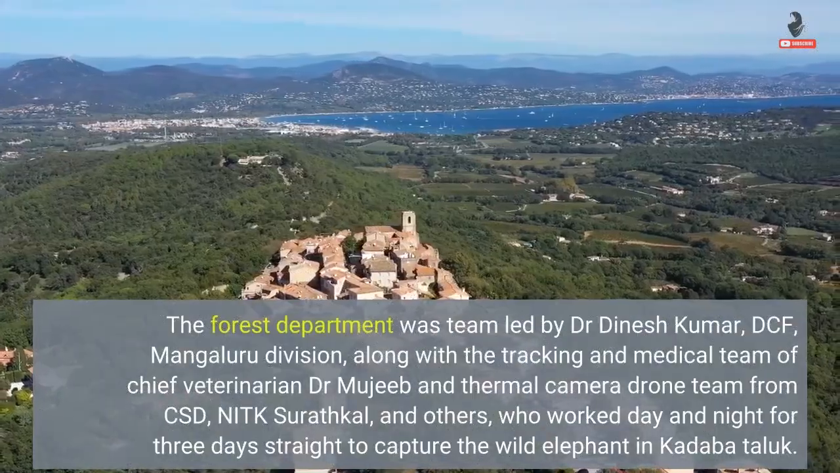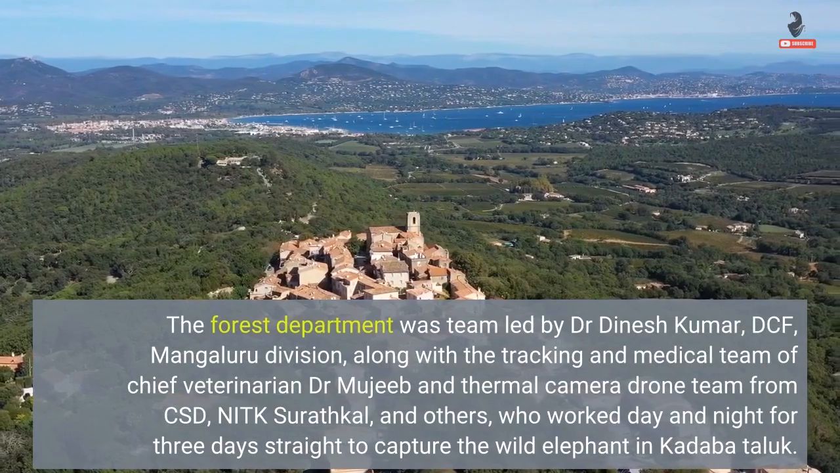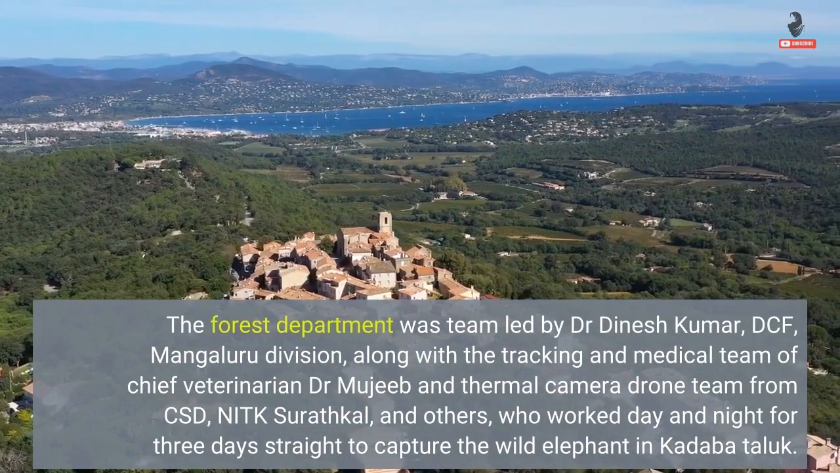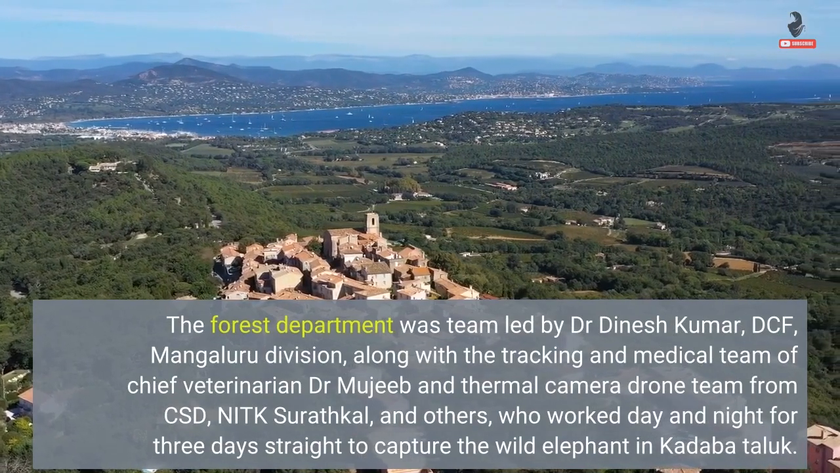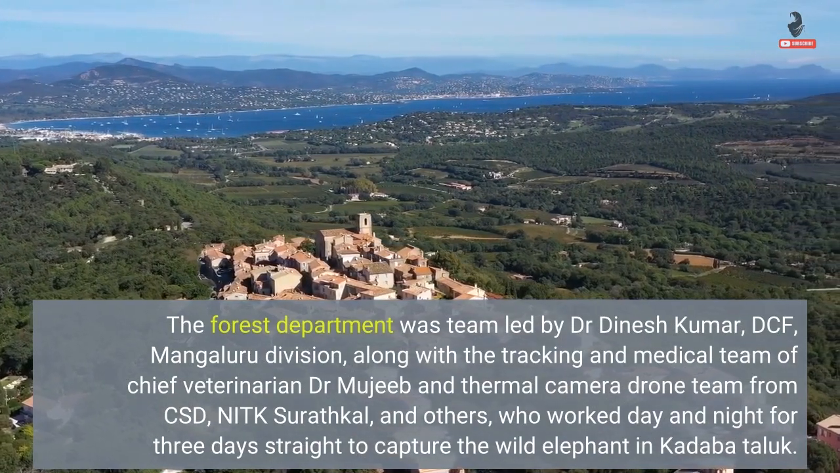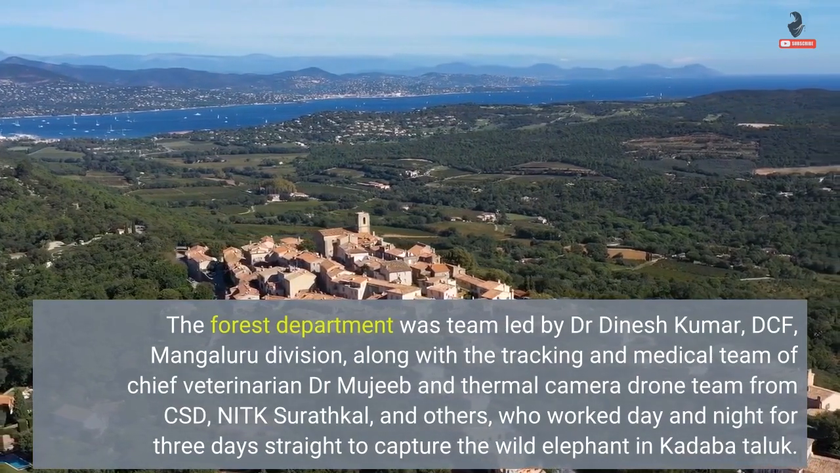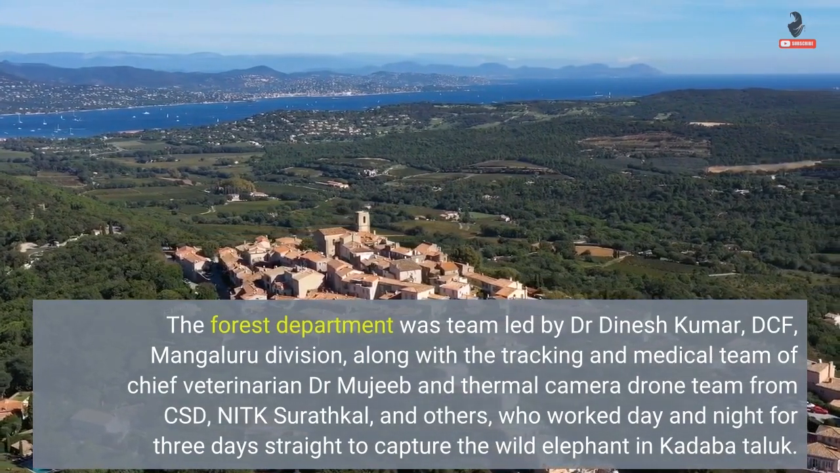The Forest Department team was led by Dr Dinesh Kumar, DCF, Mangaluru Division, along with the tracking and medical team of Chief Veterinarian Dr Mujib and thermal camera drone team from CSD, NITK Surathkal, and others, who worked day and night for 3 days straight to capture the wild elephant.